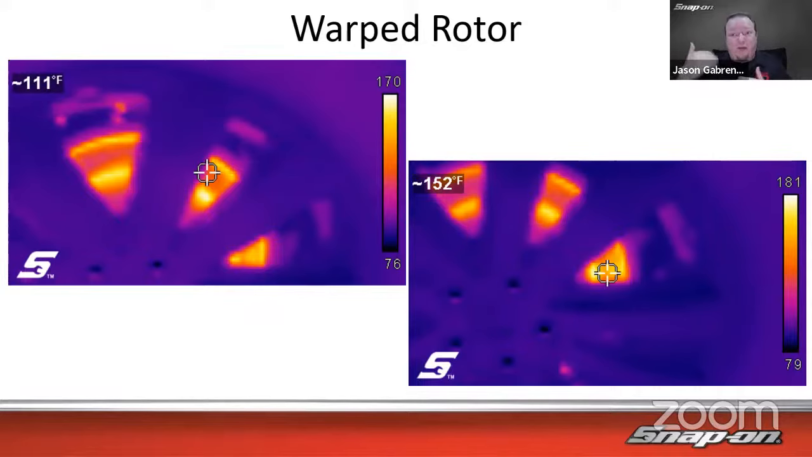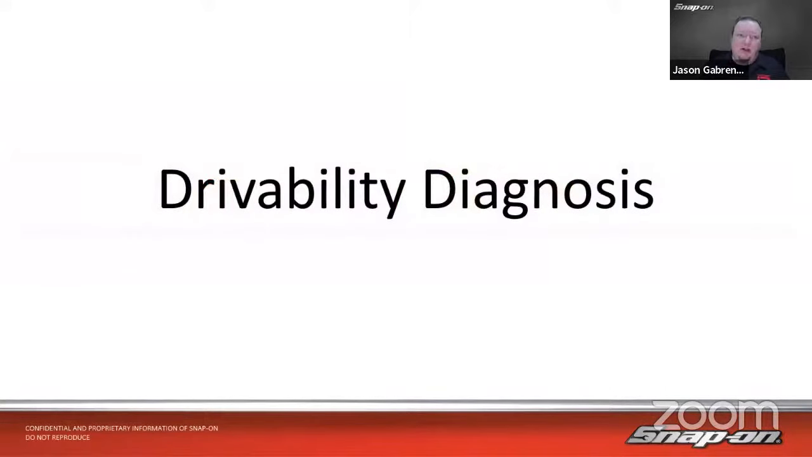So you can actually see where the warp is, because it is hotter in one spot. 152 degrees in that target right there, and 111 degrees right in that spot. It's a 40-degree difference. That's where it's rubbing a little bit harder on that one spot. So I don't know, maybe I'll get them warrantied out when I have time or something like that, because those rotors are less than a year old. But yeah, I figured you probably could see something like that, and sure enough, you can. So it's hotter on one spot of the rotor than the other, and that's where it's rubbing a little. How about drivability?